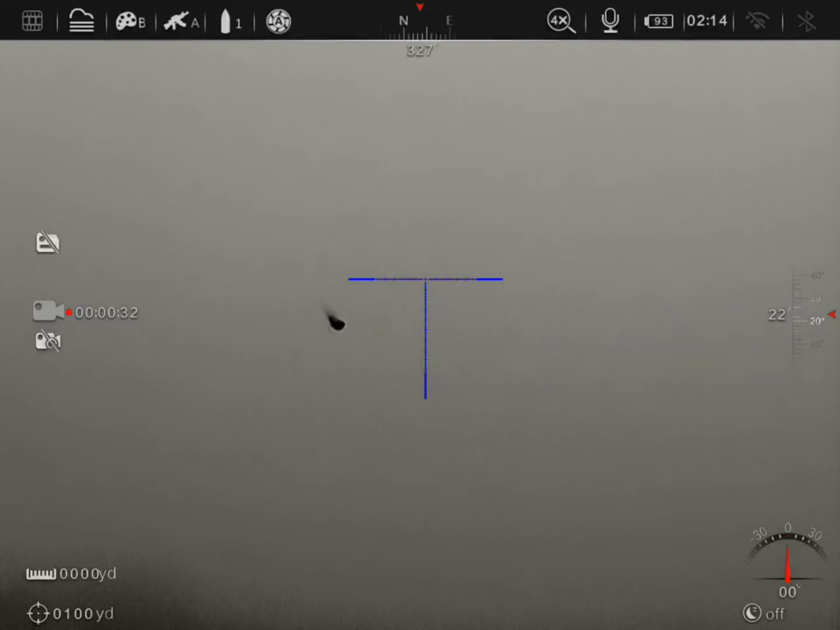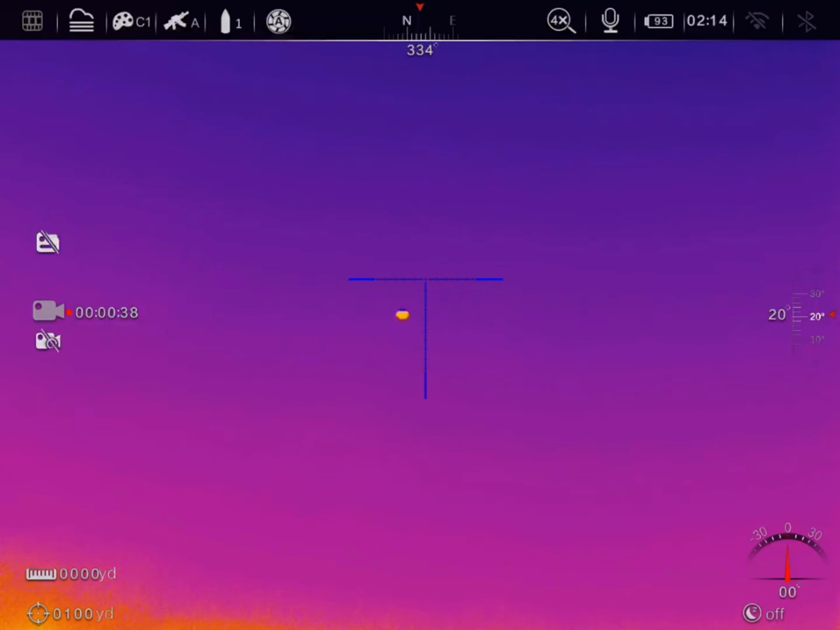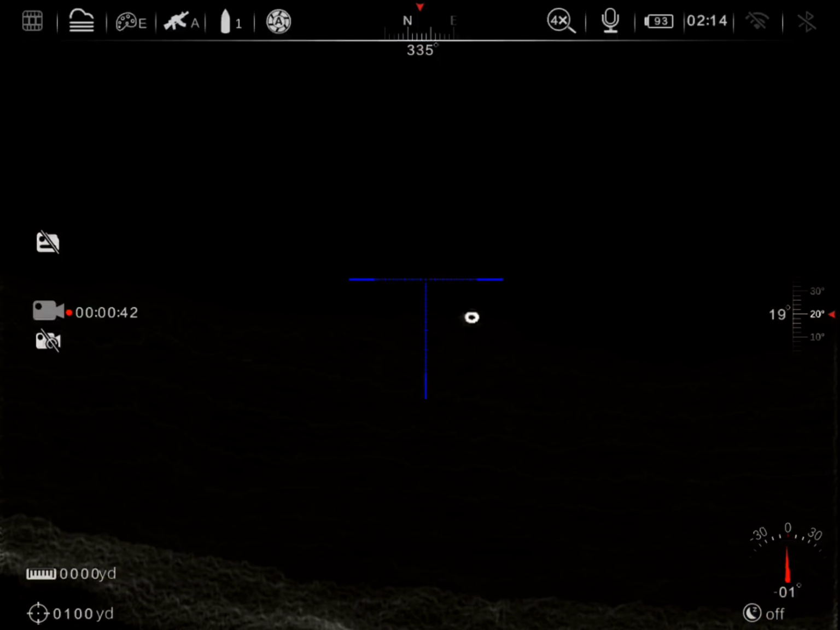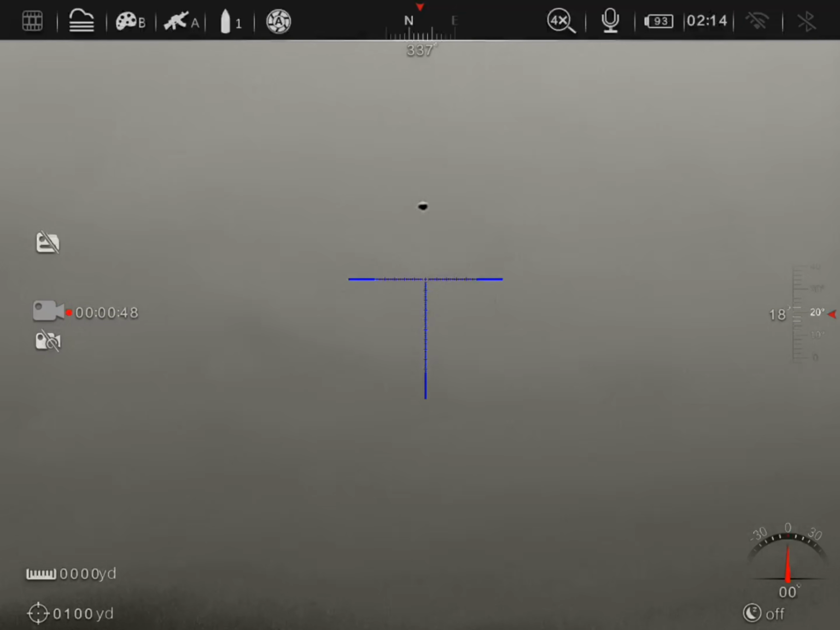Let's try different modes. See what we get. Actually, you know what's perfect? This is really right about the distance that, let's see here. Yeah, this is even further away now than one of those UAPs I saw was. Let's go ahead and go in and out of focus.